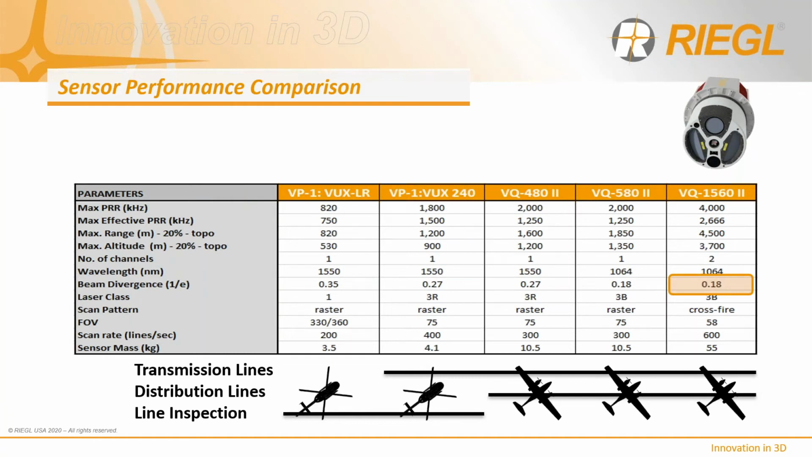Like all wide area sensors on the market today, the 1560 uses a beam divergence of less than 0.18 milliradians. That translates to a laser spot footprint of less than 6 centimeters from 1,000 feet AGL. The 1560 also comes standard with a high accuracy OEM inertial navigation system from Applanix, the AP60. For long flight line lengths, this is important for maintaining heading accuracy over long distances.